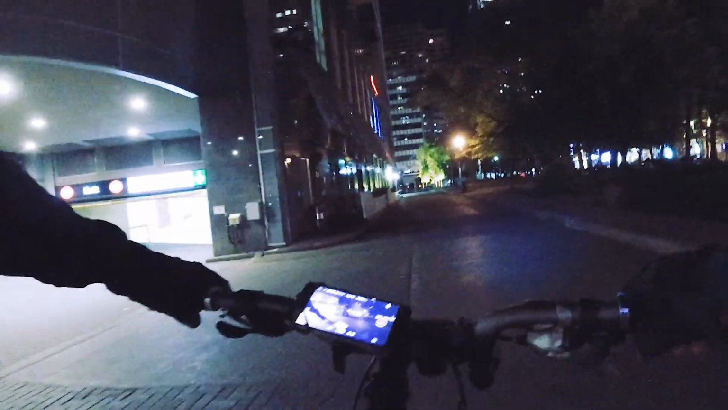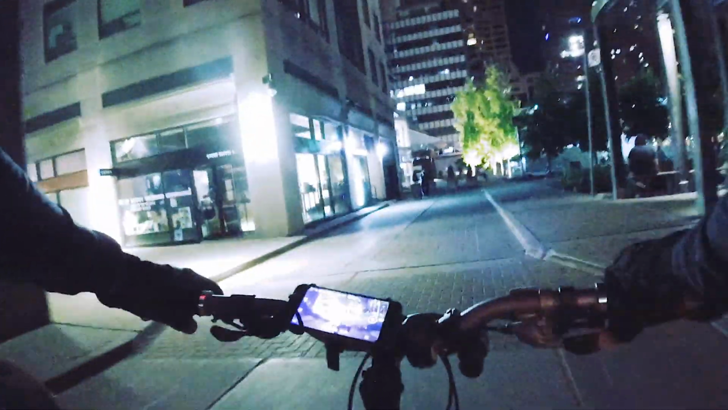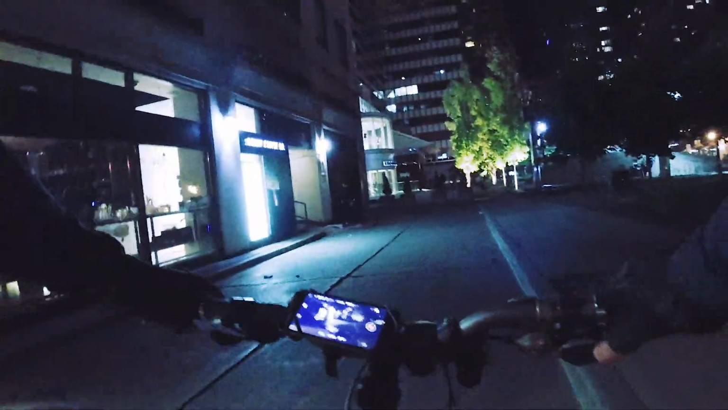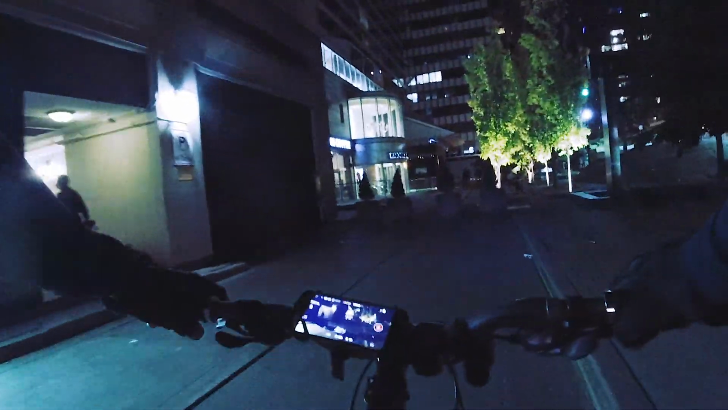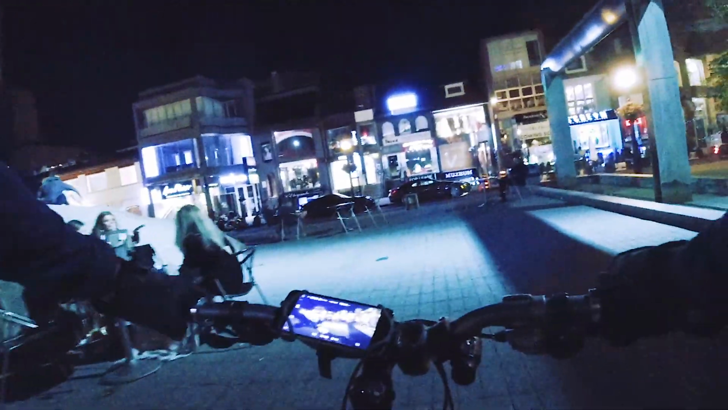Anyway, we're gonna head to the Yorkville Rock. This is a test flight of the night vision, right? See how blurred it is, and if it's possible to salvage it. If it is, we'll post it. If not, I had a great ride. Hope you enjoyed my little adventure, and I'll see you on the next film.